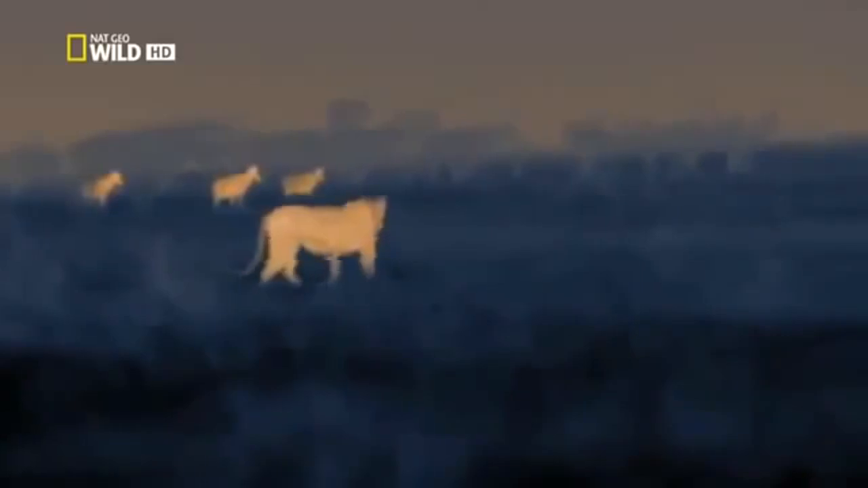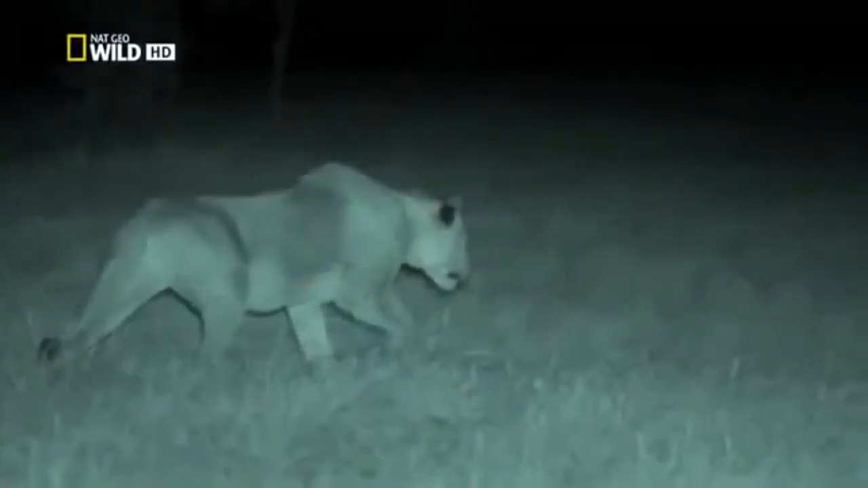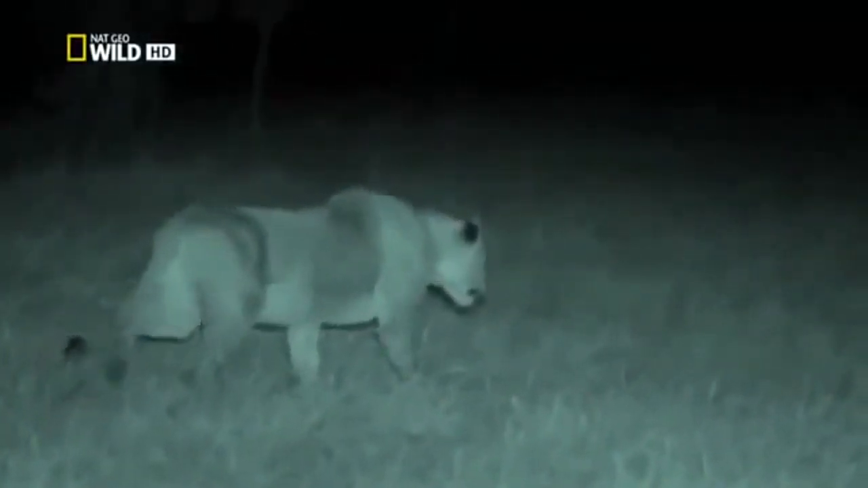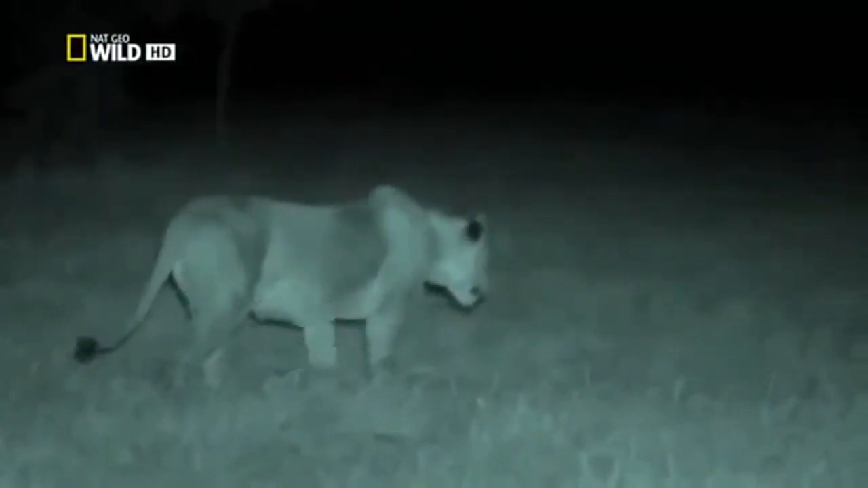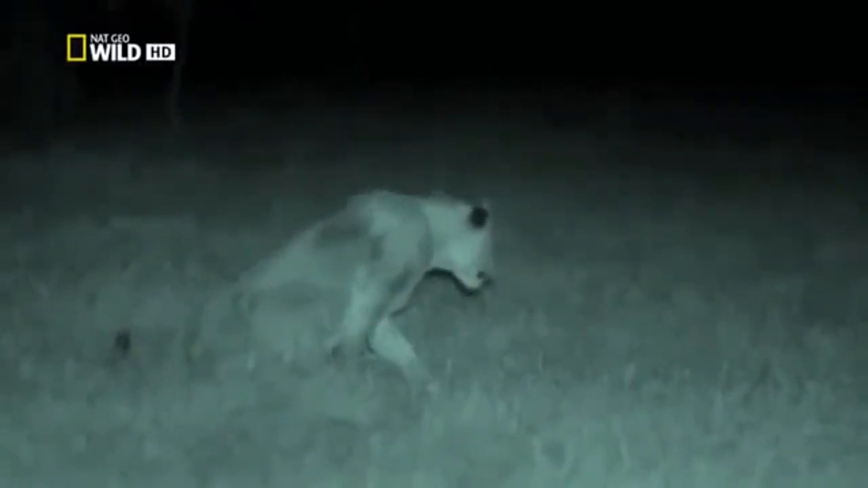These 2 are a well-honed team. One is normally a chaser, and the other usually does the catching. But the paper-dry grass makes it difficult for the lionesses to move without a sound. The grazers are listening out for the slightest rustle.